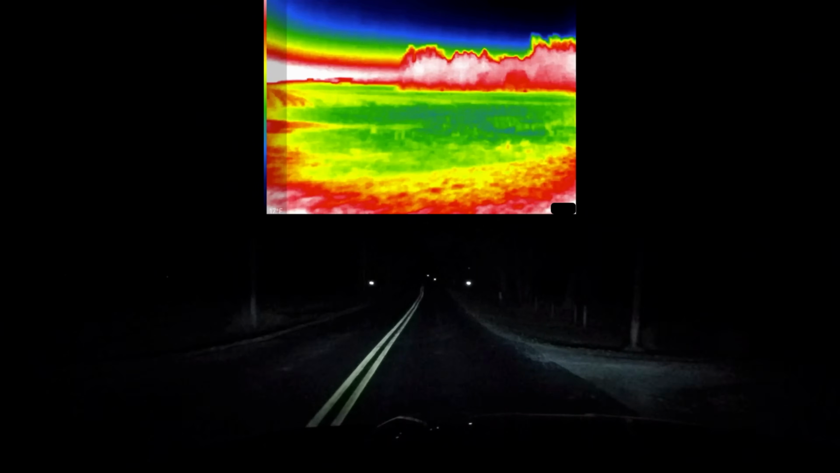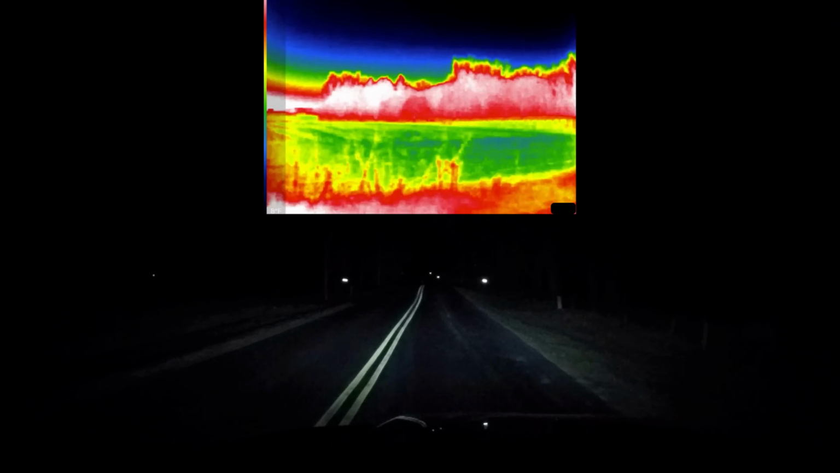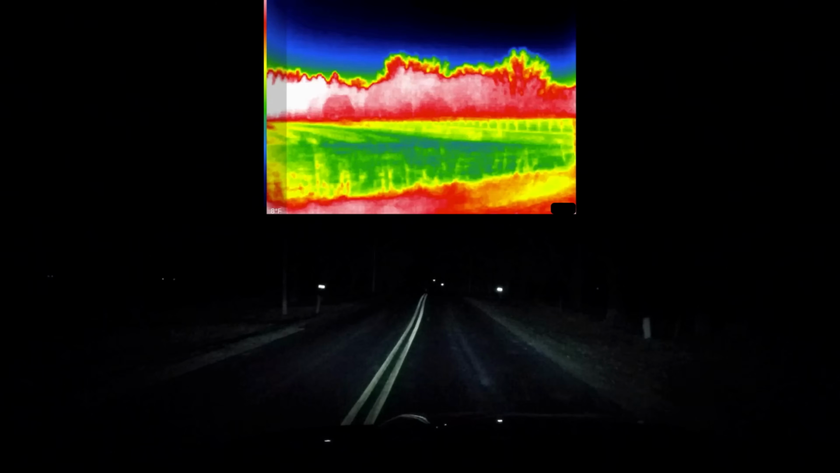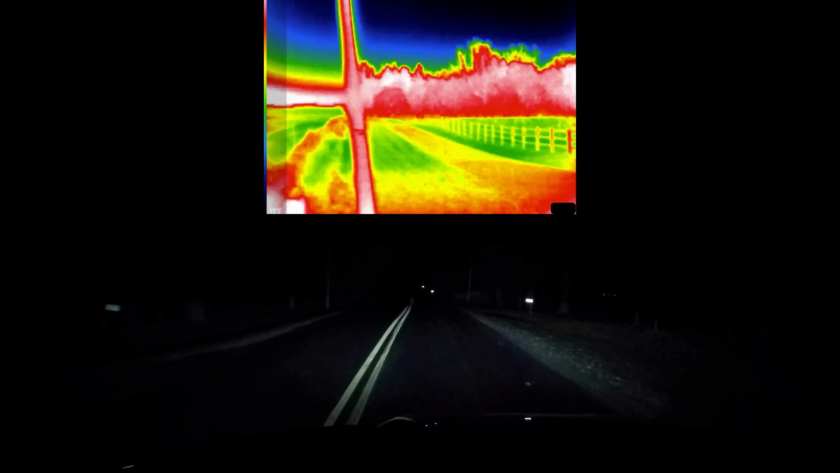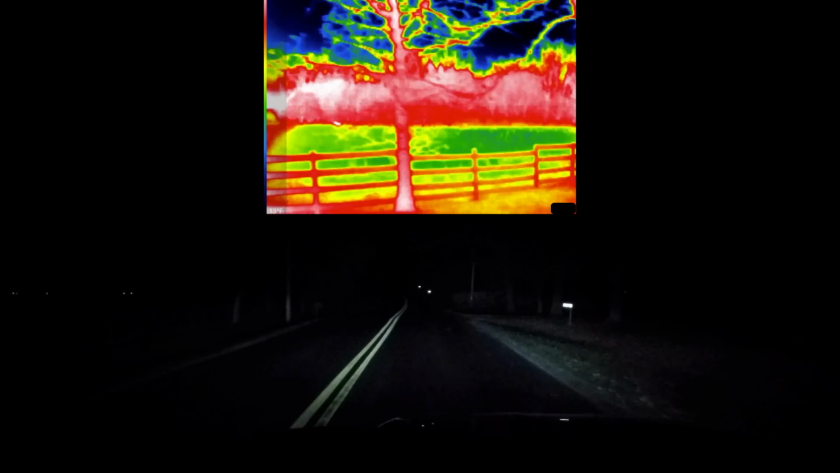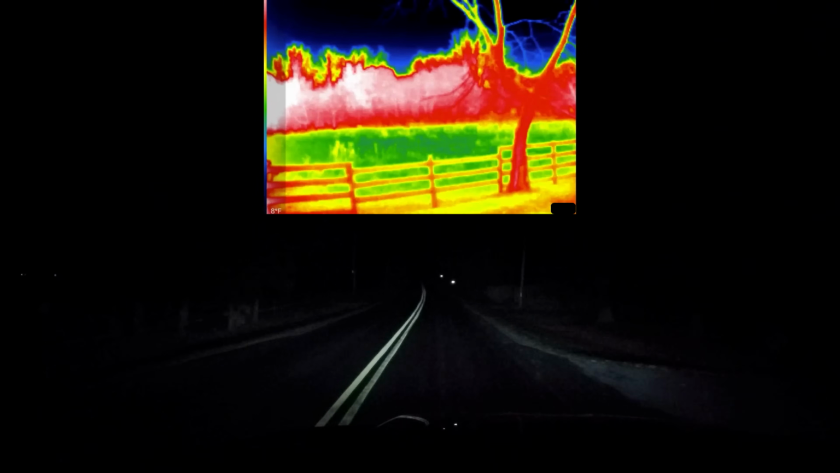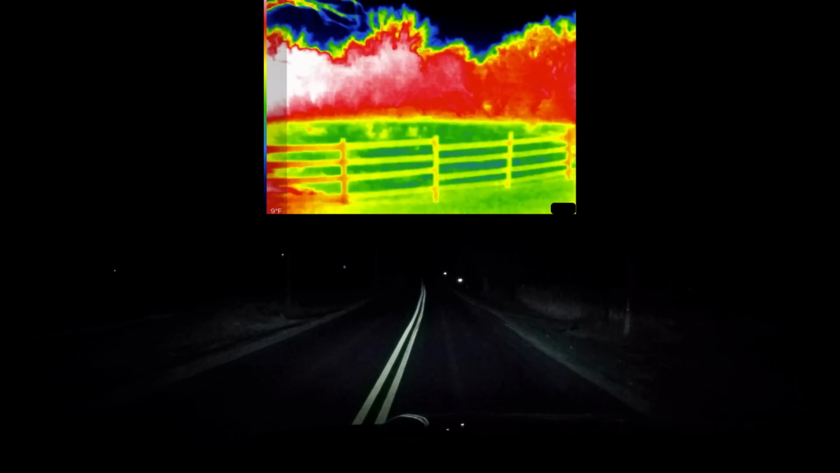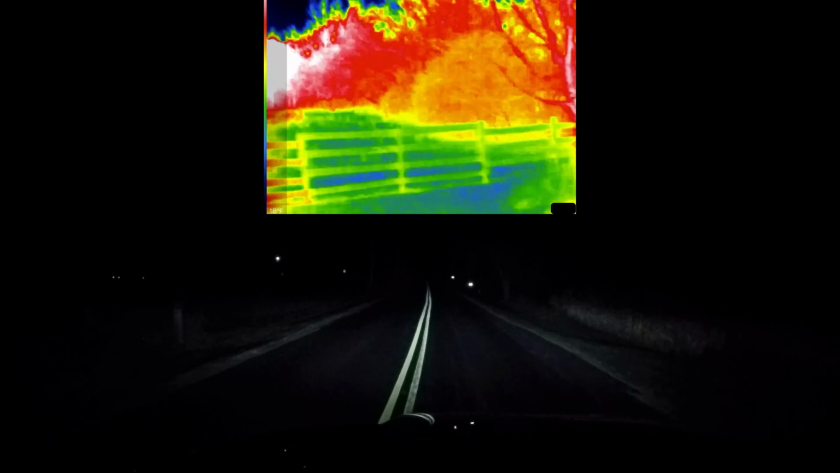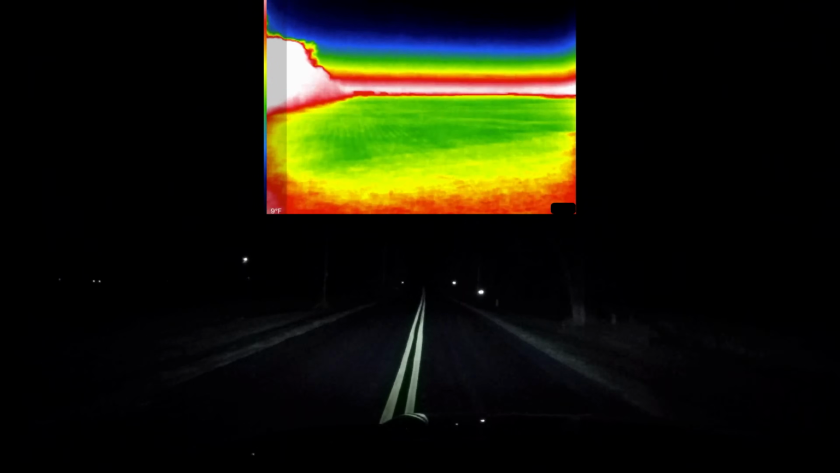Now we're coming up on some trees here, and if there were any kind of warm-blooded beast, deer, raccoon, any kind of animal, you would see it. And I think you would see it as well. It would be different than all that you're seeing there. And it would appear as a big hot spot.